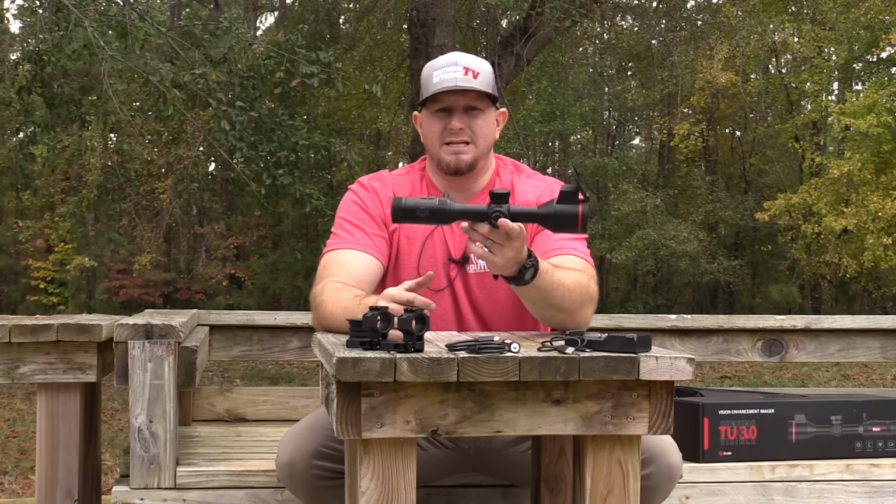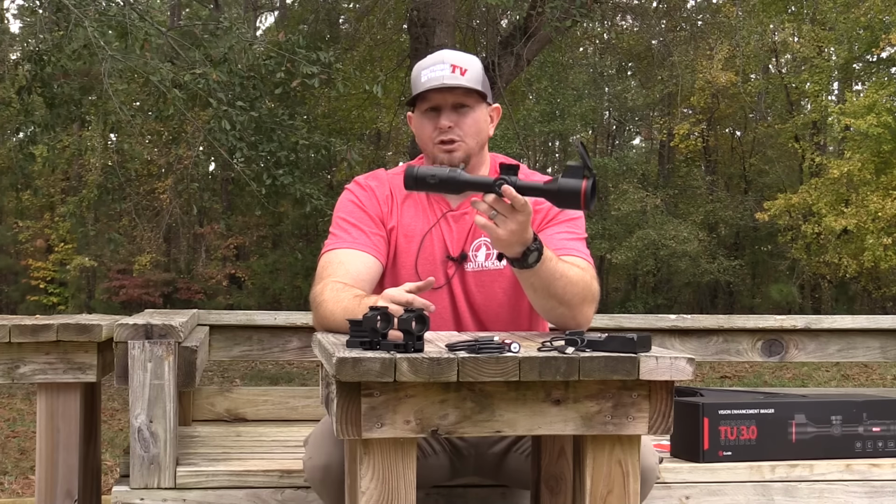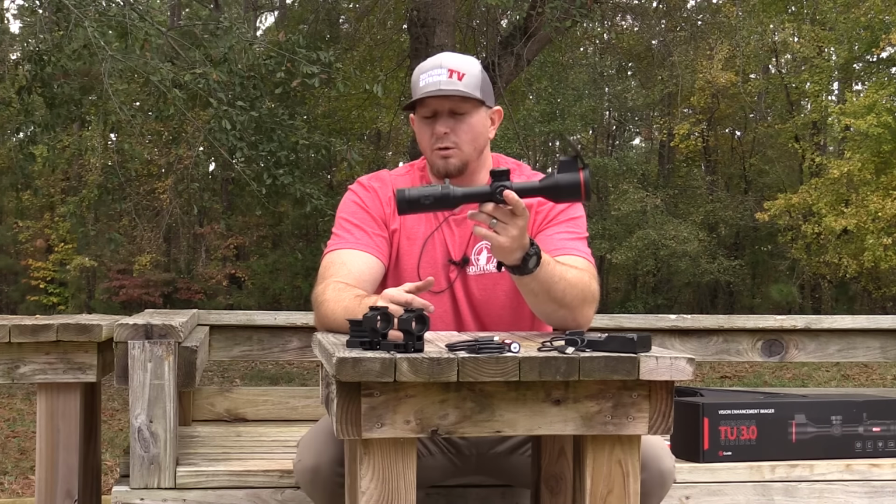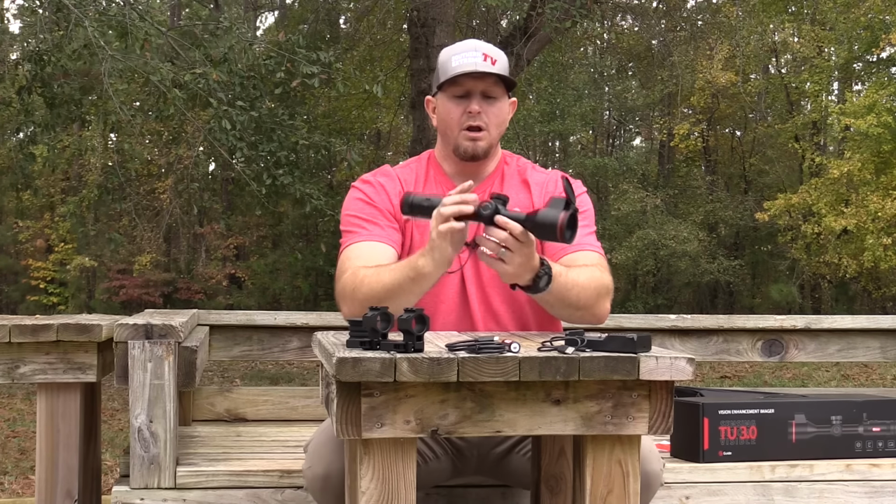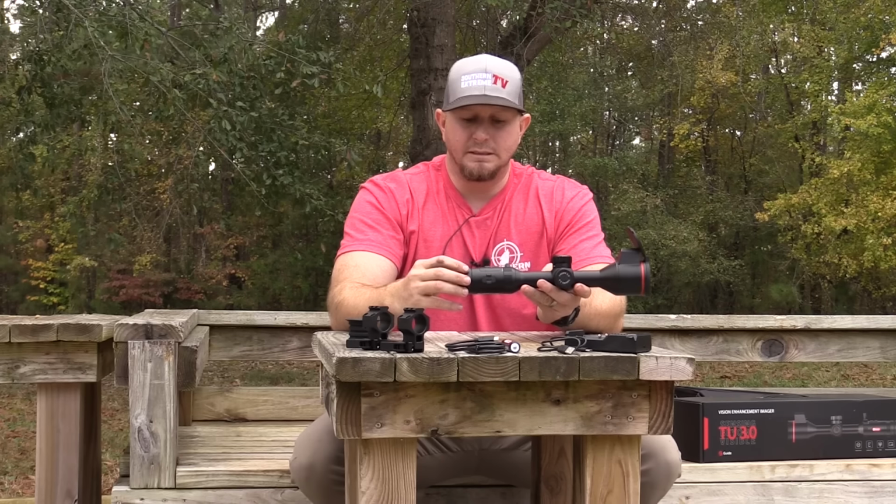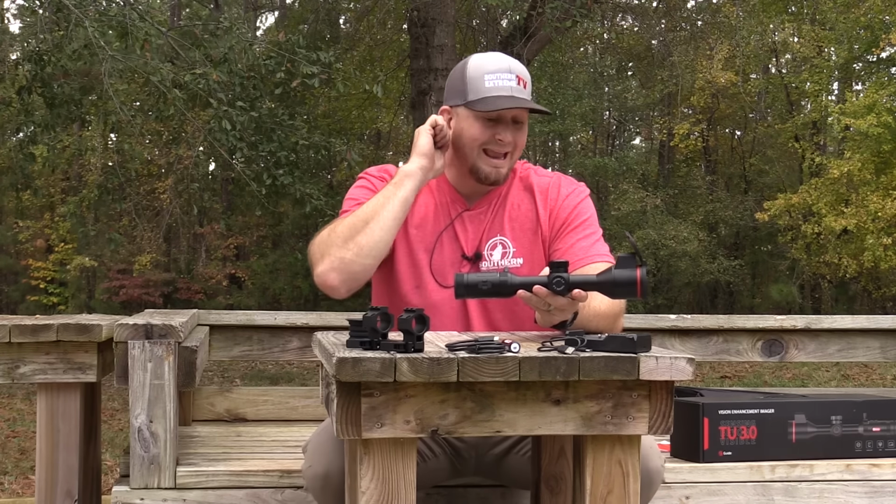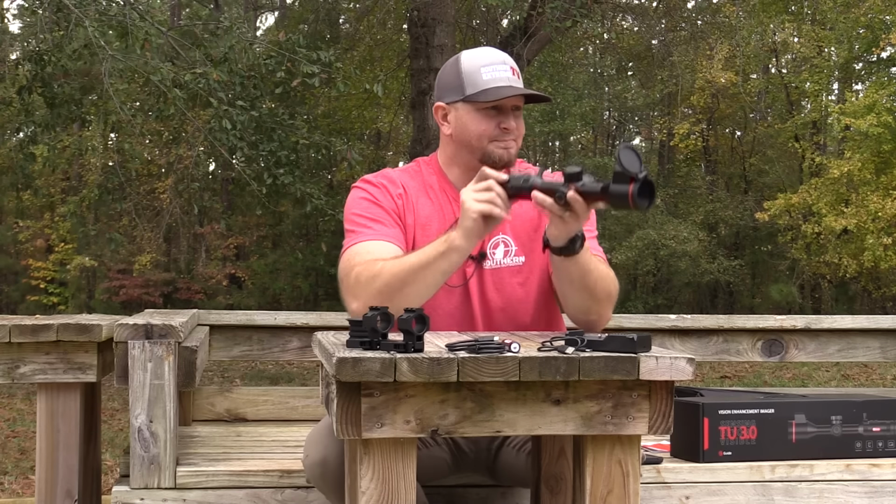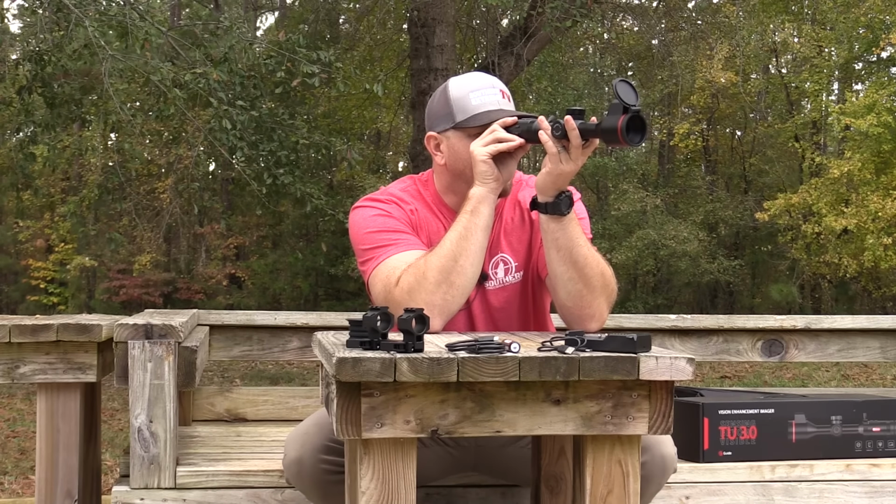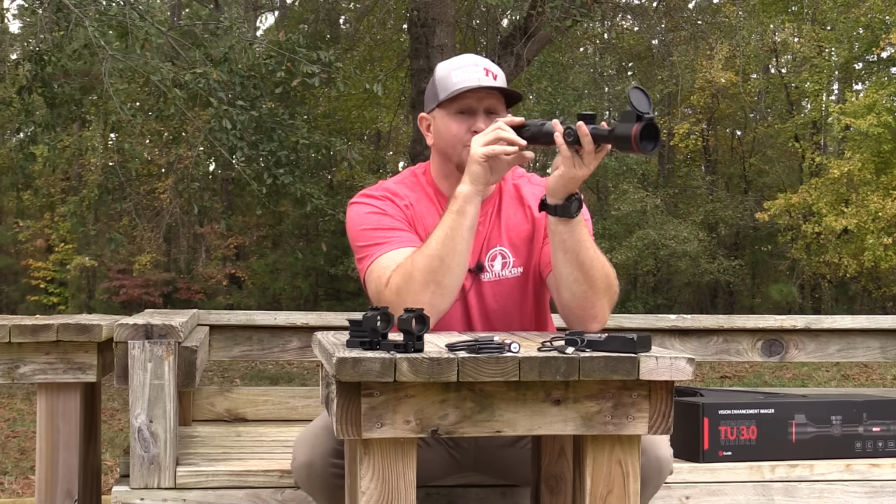Because you've got the 10-year sensor warranty on this thing, use this as a backup gun or scope, use this as a buddy scope, use it as a scanner if you want to. There's so many things that you can do with this to justify your money and to get your full money's worth out of it. I really think that it's worth it. So again, the clarity for me is really nice.